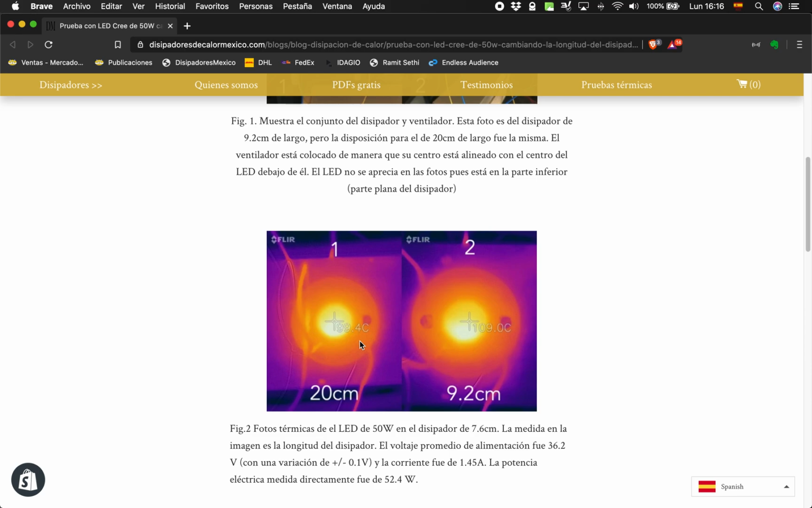They shouldn't be taken as precise values. They should be taken more like behavioral change. So it is natural to see that there is an increase in the temperature with a decrease in the heatsink length, given that the fan is working in both instances.